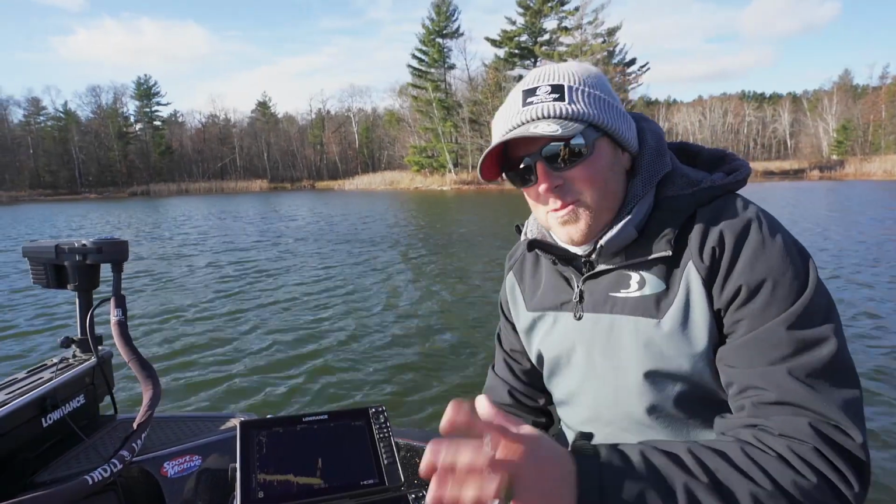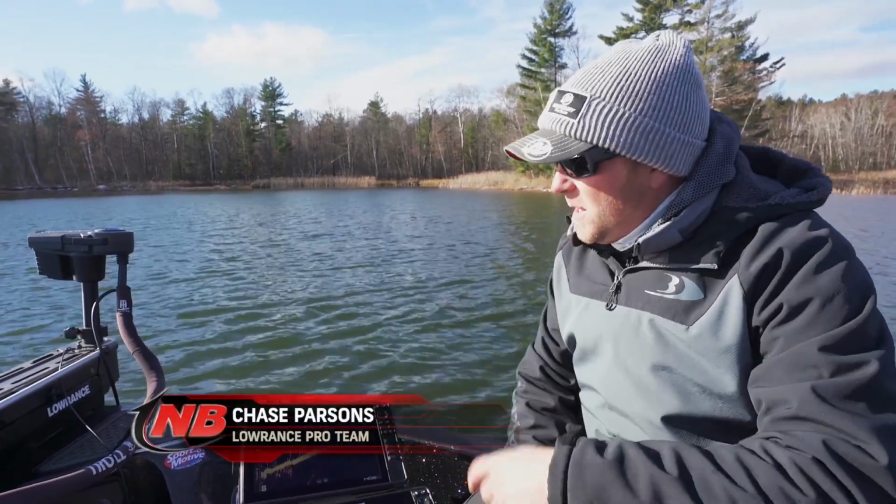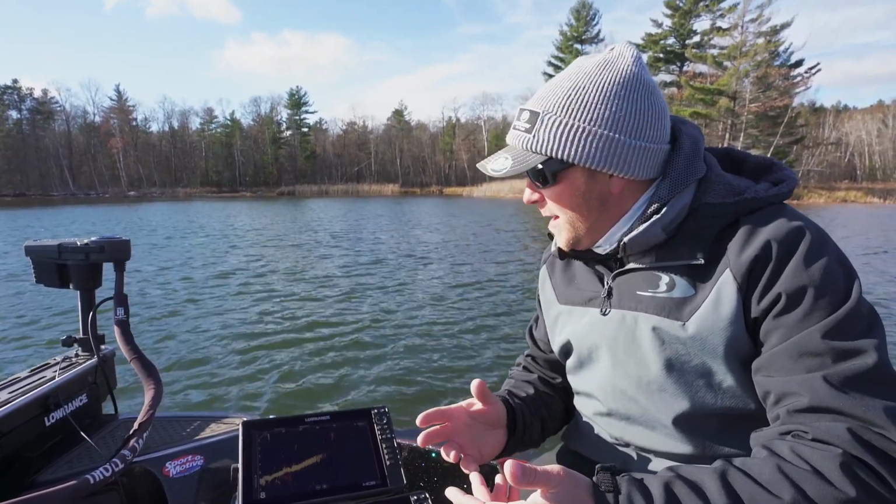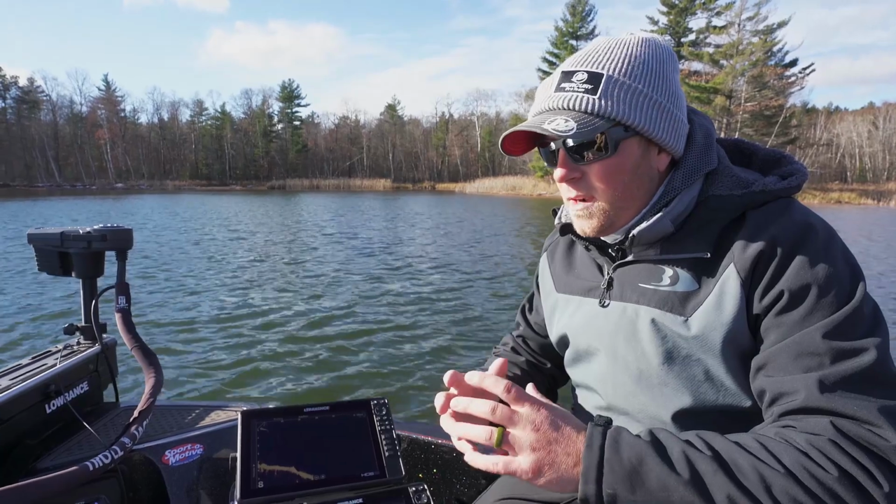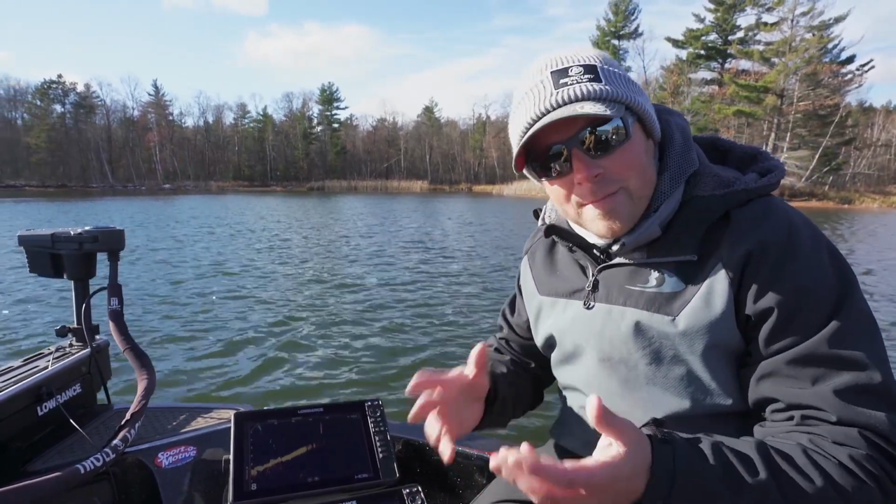Forward-facing sonar technology has just become such an important tool for anglers in a variety of different species. As walleye anglers, we're watching how these fish are reacting to some of the baits we're throwing at them. But this is an instance where I'm not necessarily using this technology to see fish. These fish are very lazy right now. They're laying tight to the bottom. They're not moving around a lot.